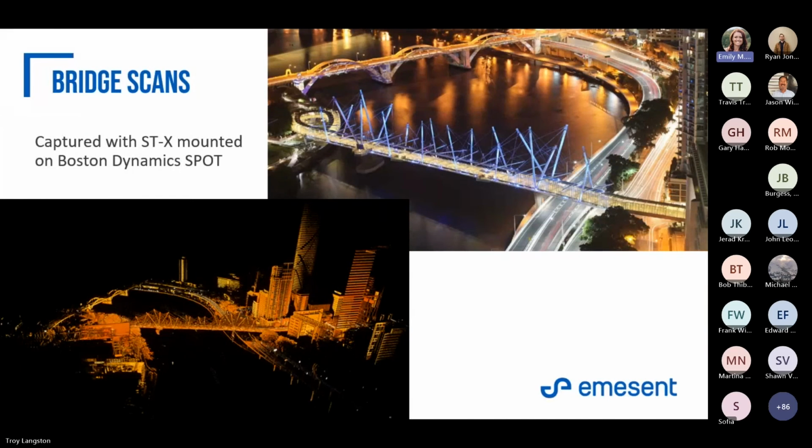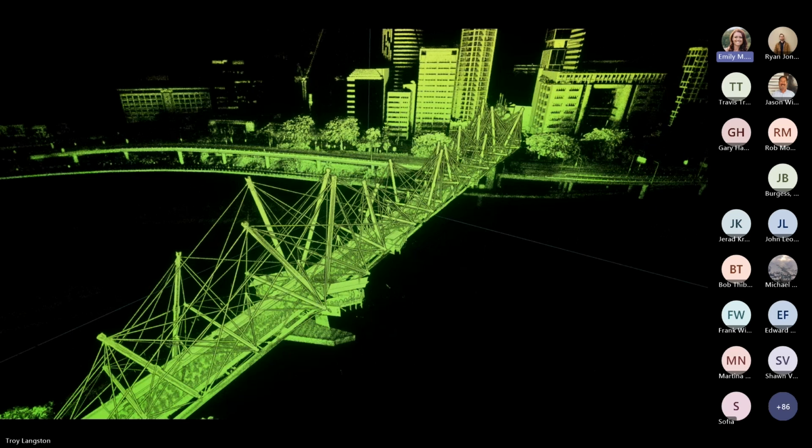So here's another example of what we can do, just scanning a bridge. We mounted the spot, walked across a bridge, and came back. So from here, it's downtown Brisbane. You can see that all the way across, we caught the other bridge, a little bit of it off the side of the buildings here. But from this, we just get these absolutely incredible data sets.